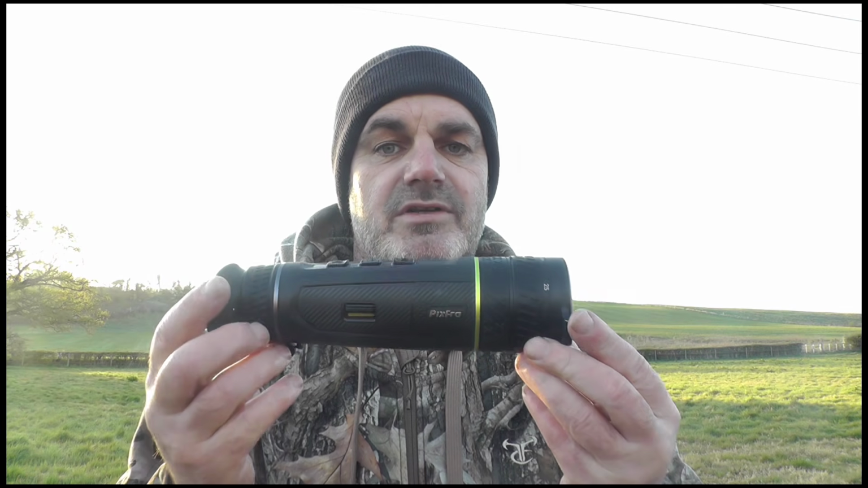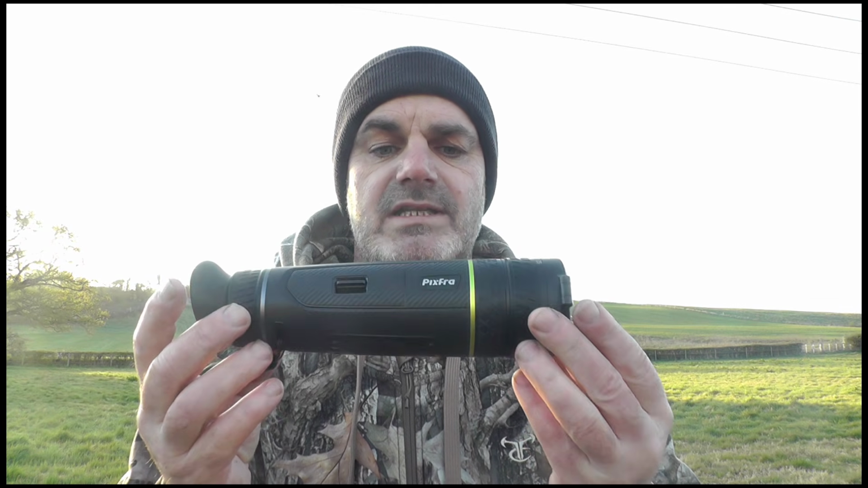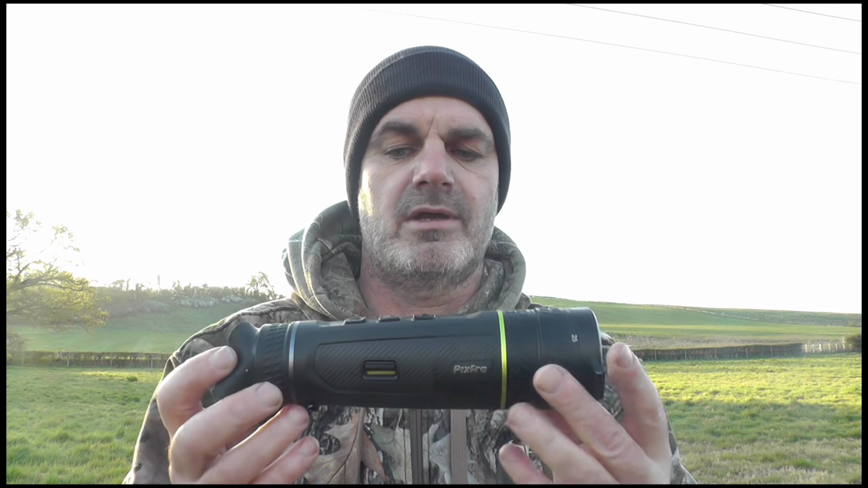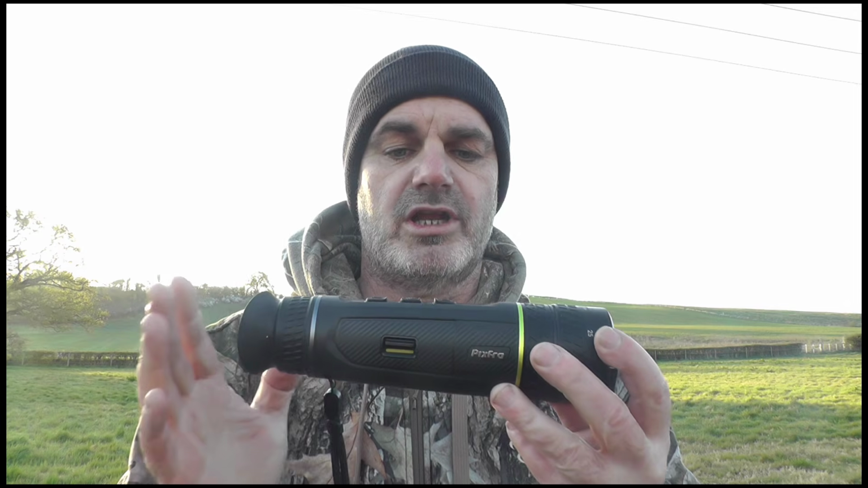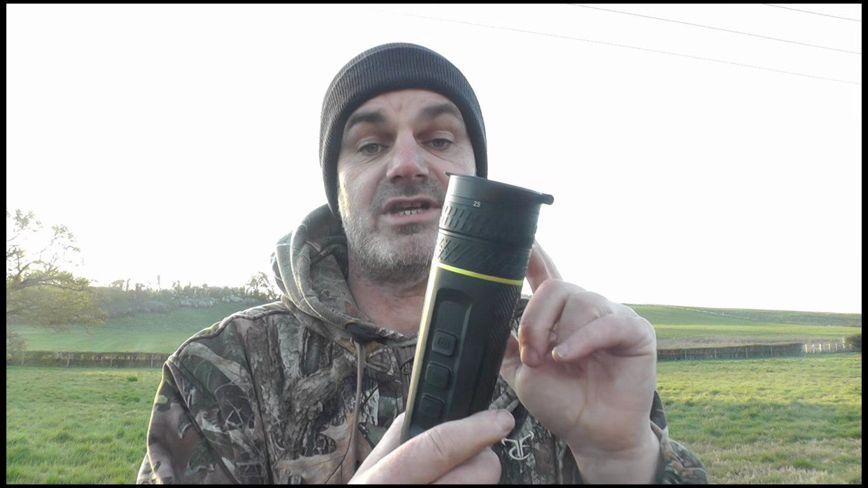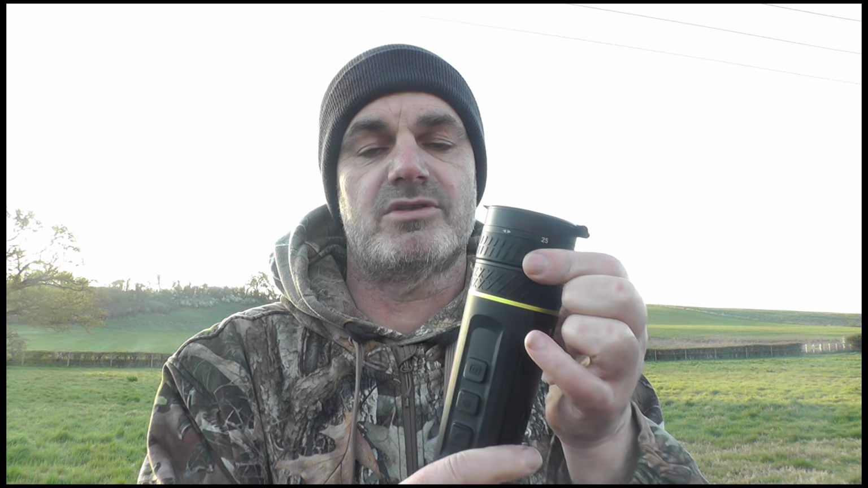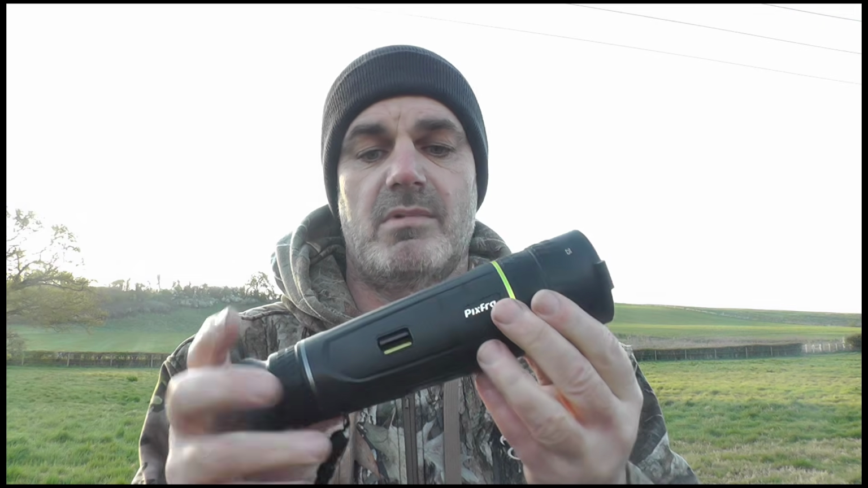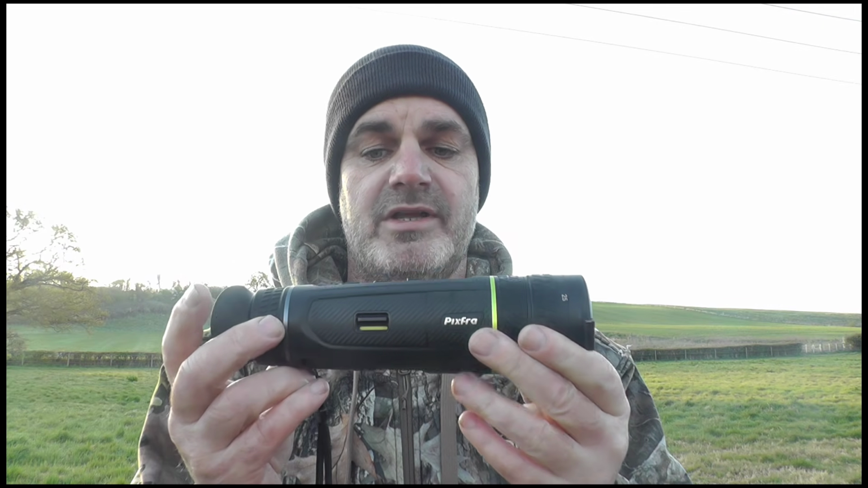This is a Pixra Sirius, the S650D I think the model is, but I will let you guys know in the description below. Yeah, thermal monocular. It's got a 640 by 512 sensor in it, and what it's got on here that I've never used before, what is usually the focus ring for the objective lens actually turns the objective lens from a 25mm to a 50mm, and then you've got the focus ring just behind it. Unbelievable bit of kit. Really impressed with this.